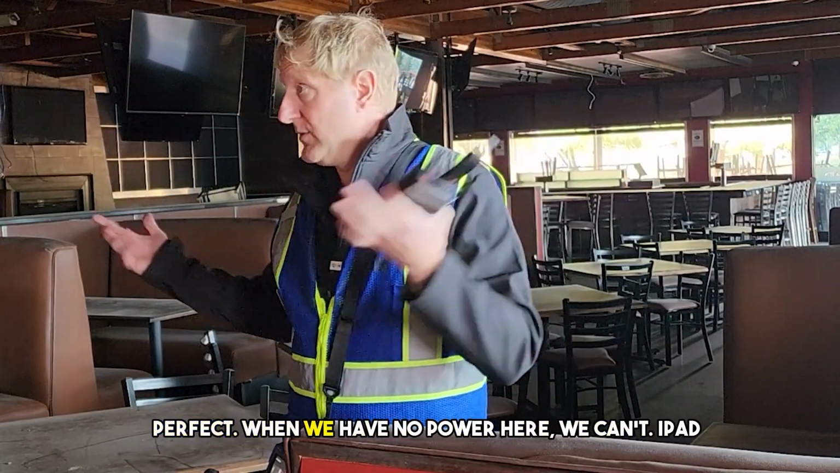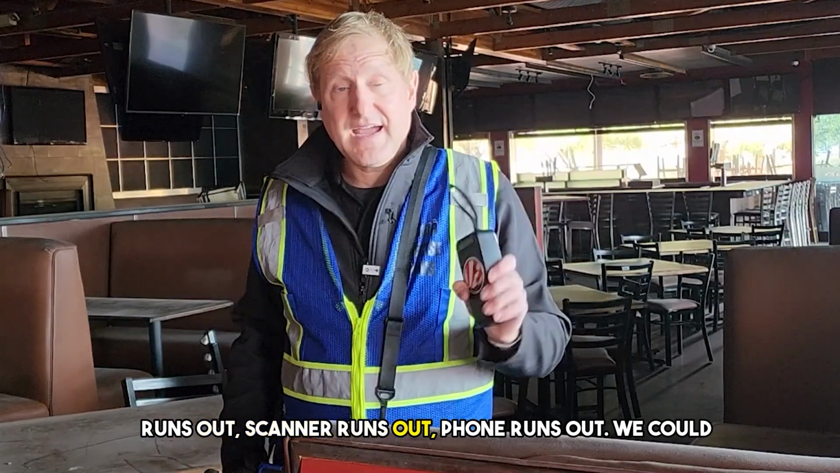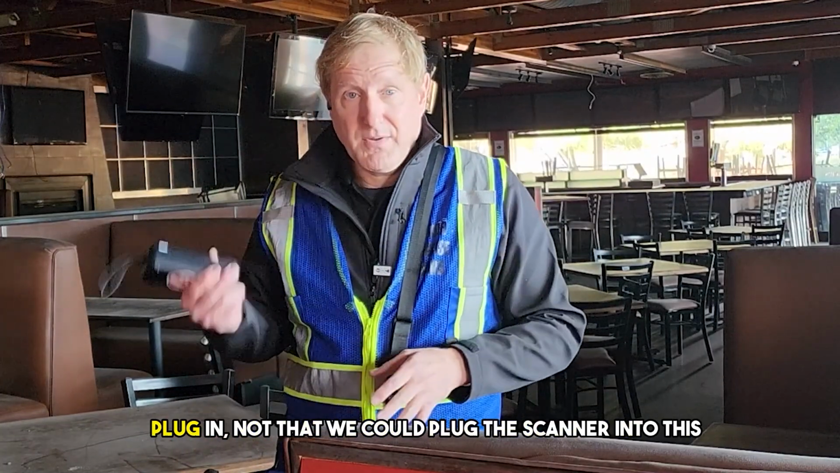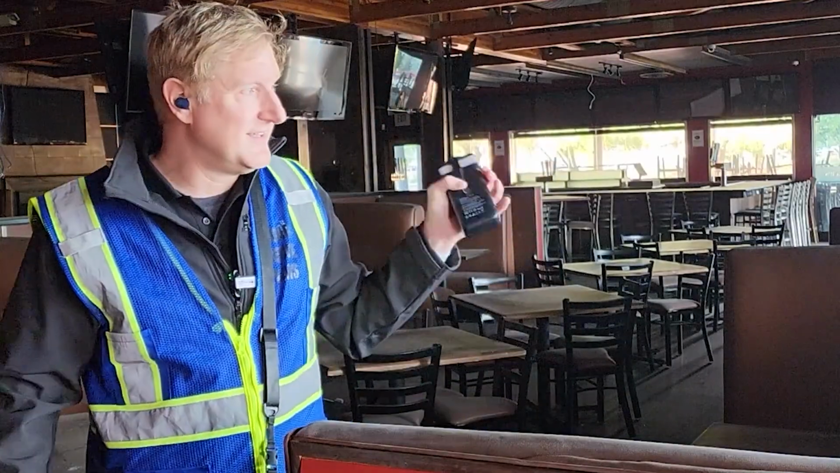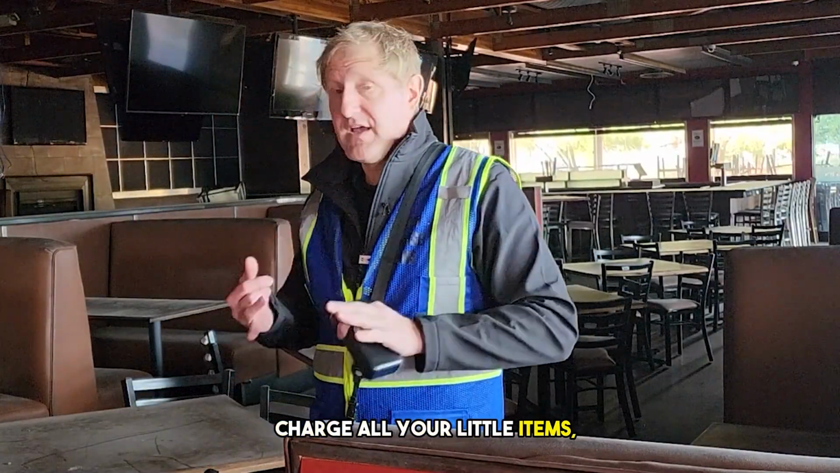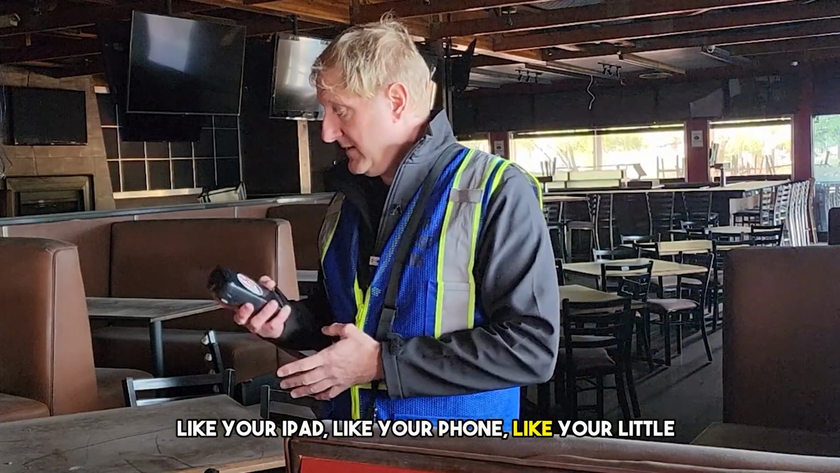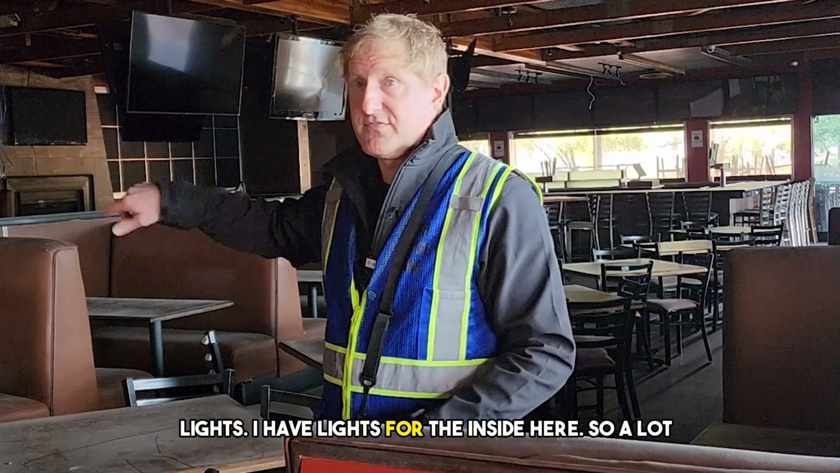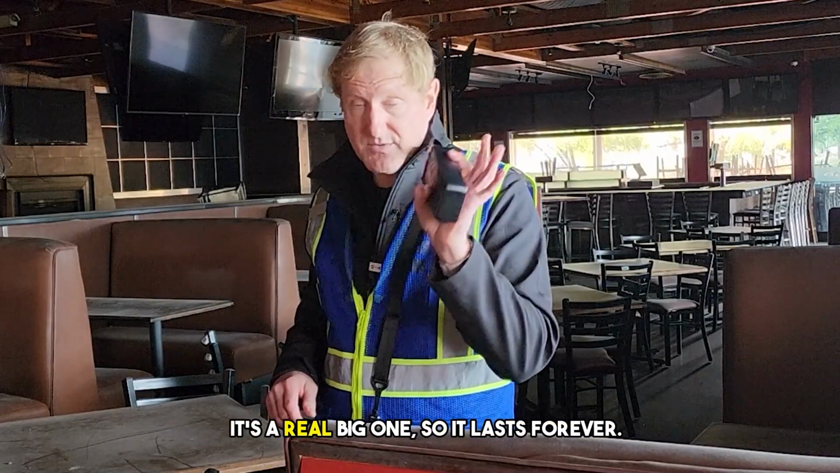When we have no power, if the iPad runs out, the scanner runs out, or the phone runs out, we could plug in. Not that we could plug the scanner into this because the scanner batteries are different, but you can charge all your little items like your iPad, your phone, and your little lights. I have lights for the inside here.